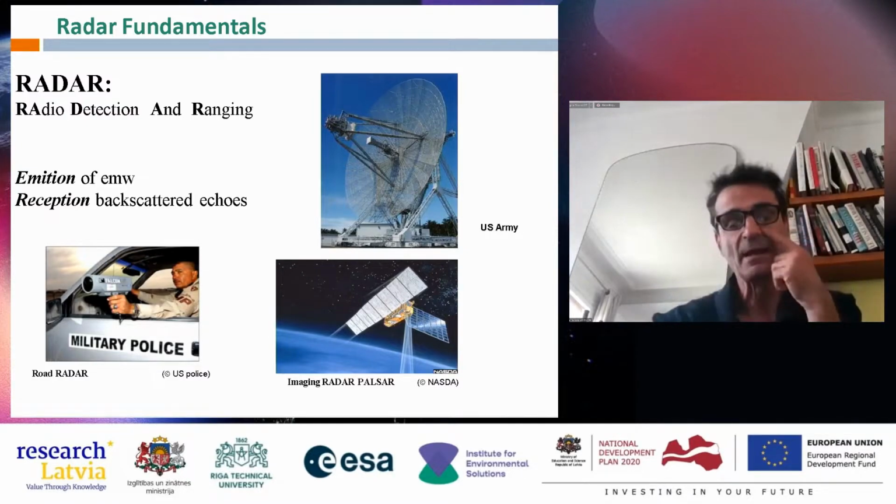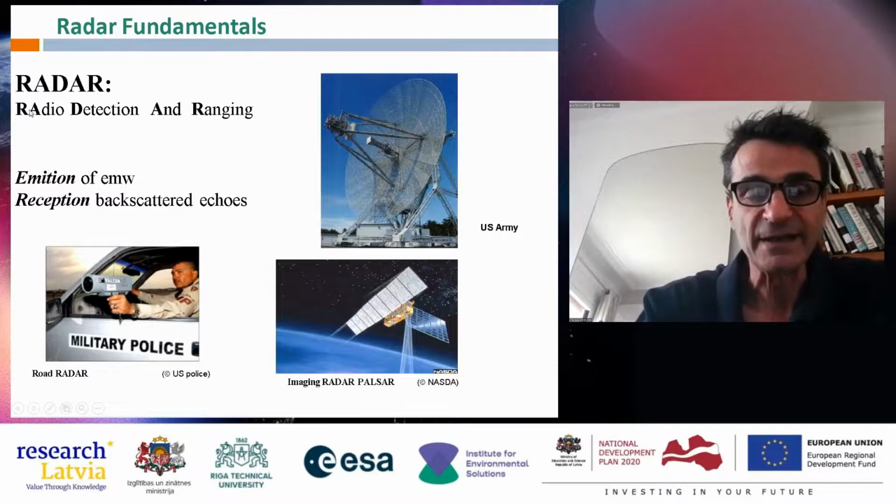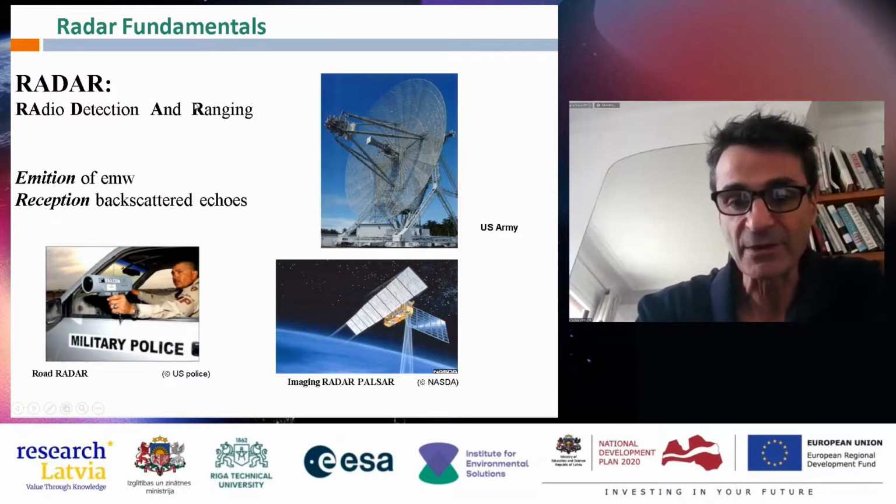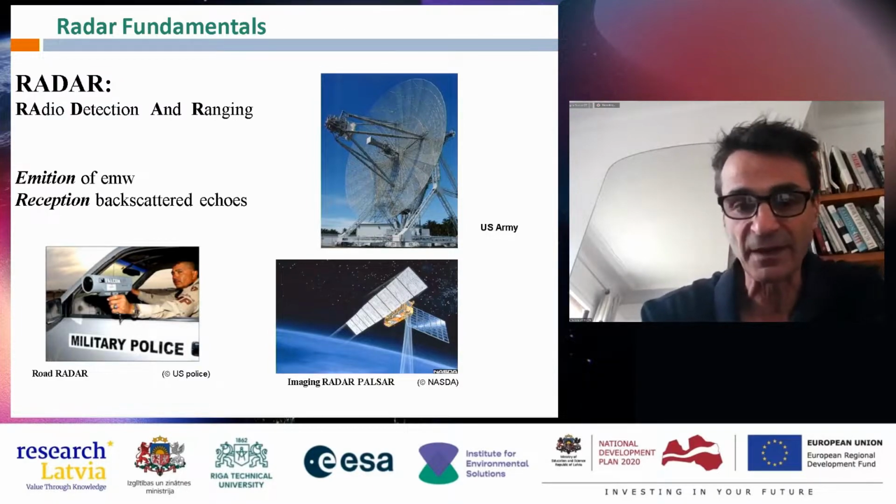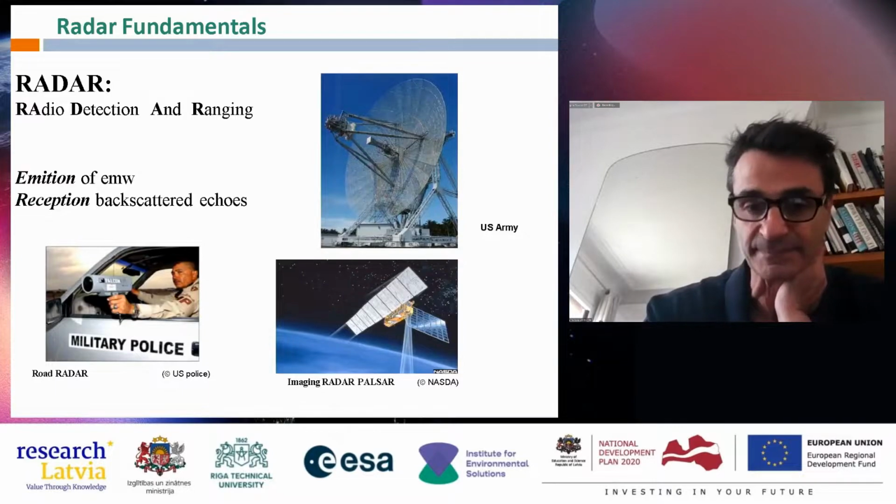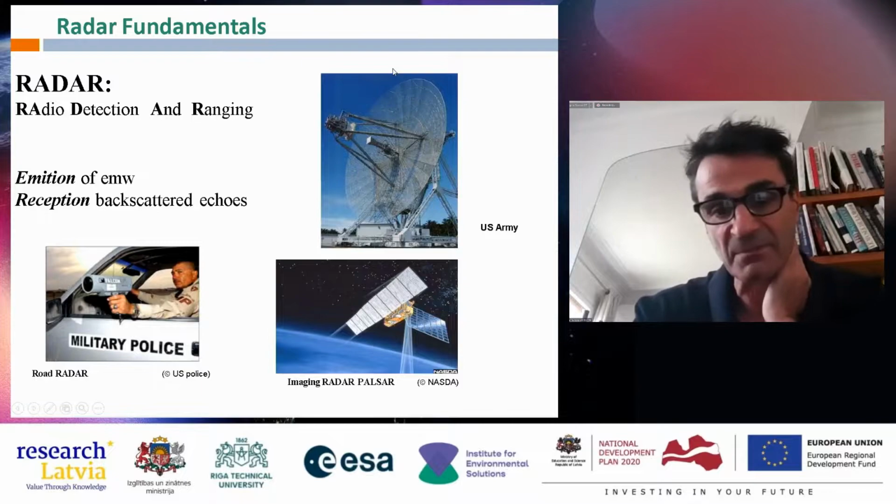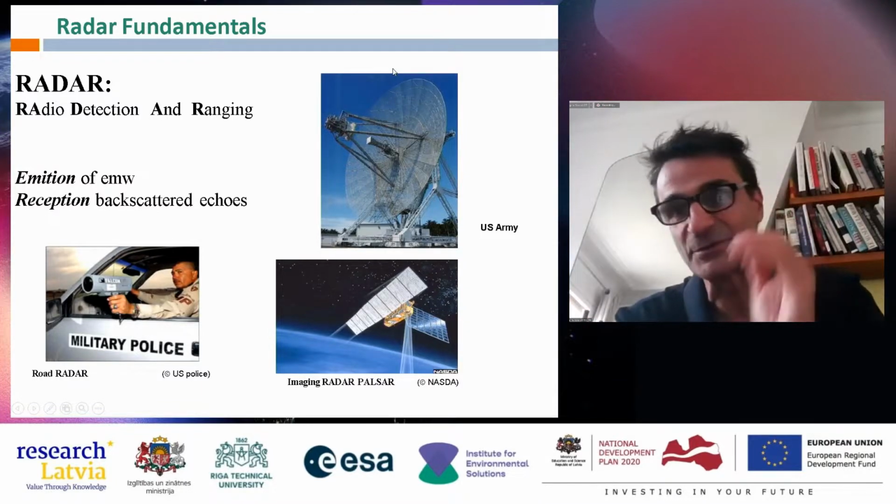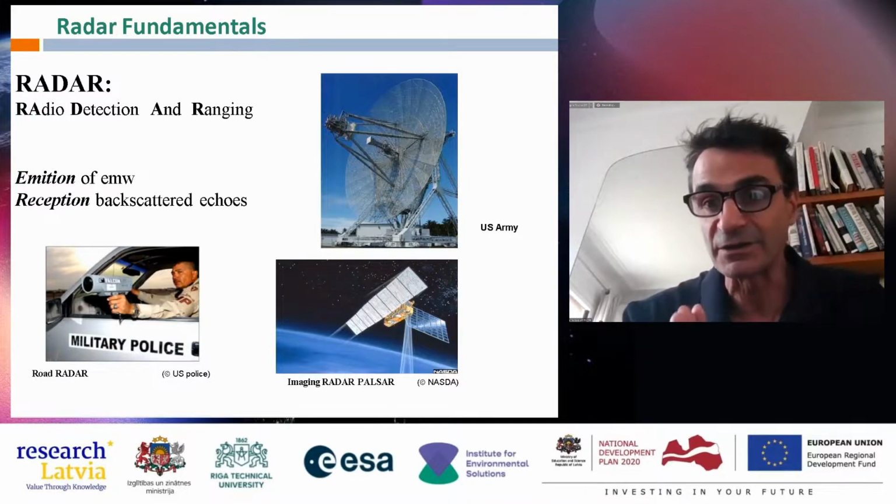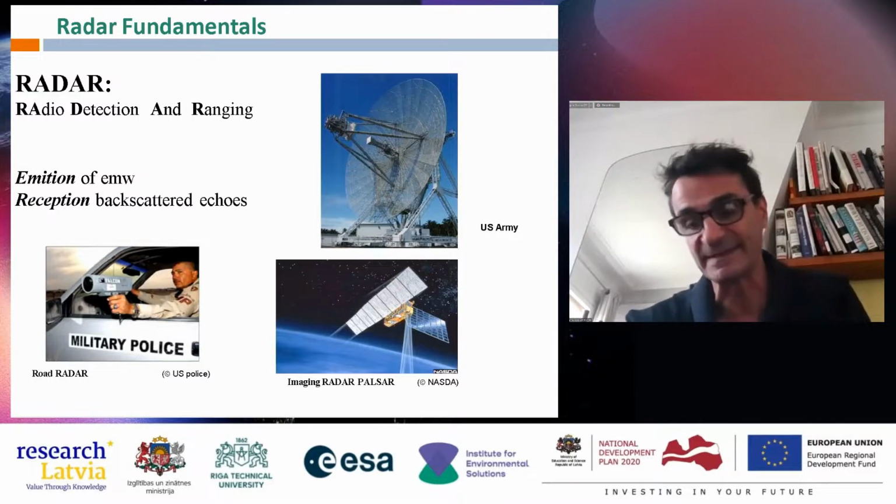So you emit a wave in the radio domain, and you range the echoes by order of arrival at your receiving antenna. And so all the radars, from army, police, civilian use, with satellites, are operating on the same basis.